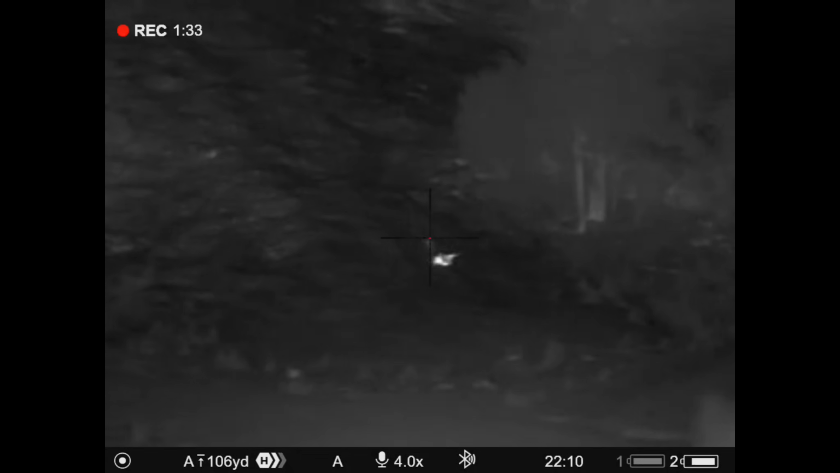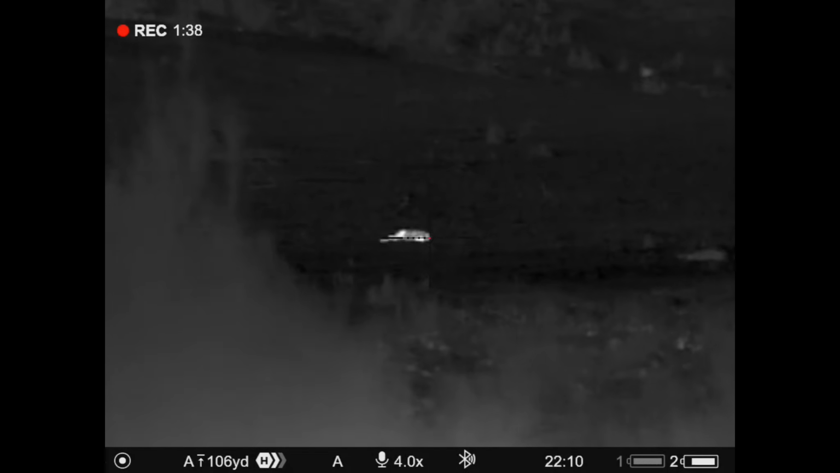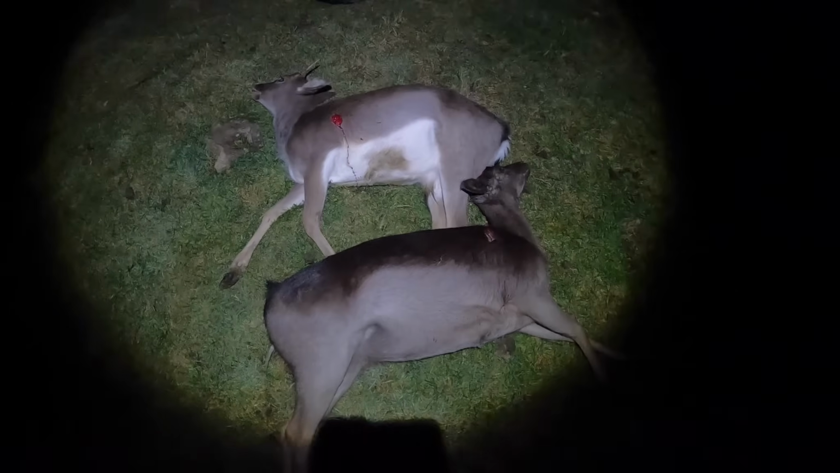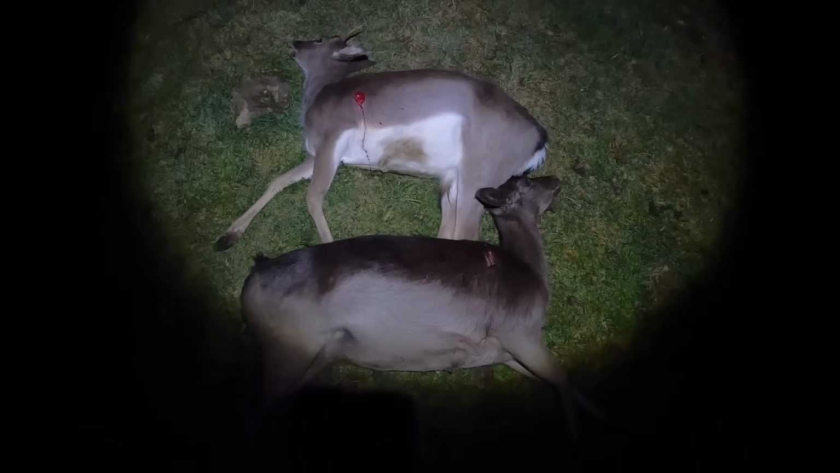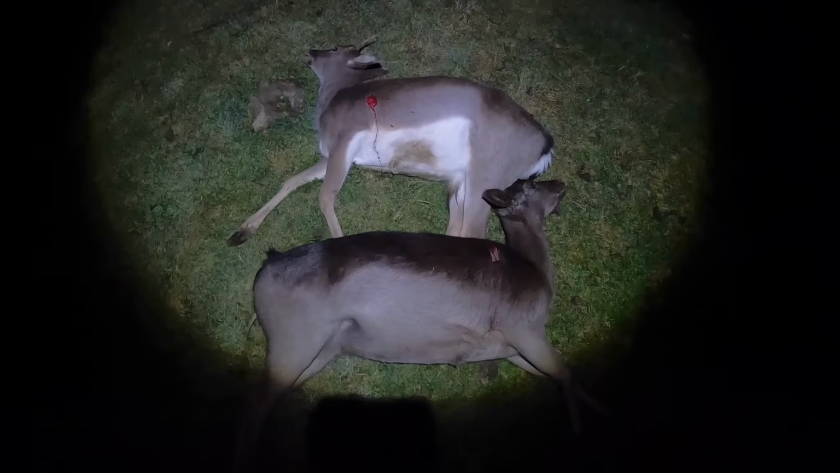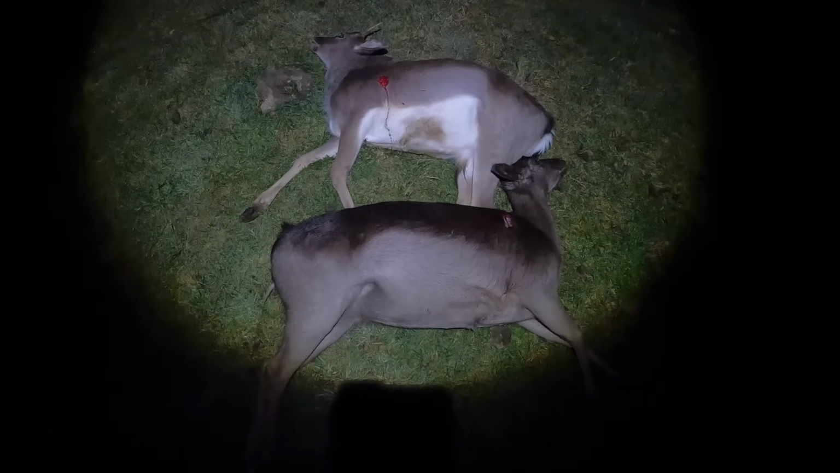Once again, the Thermion scope had done the damage, and Noah had another 2 deer on the deck. Thankfully, because they were right out in the paddock at night, he was able to drive right up to them and collect them and take them back to the chiller. This was a pretty unreal first experience for Noah with the thermal, and he was bragging about it when he got back home after all his hunting.